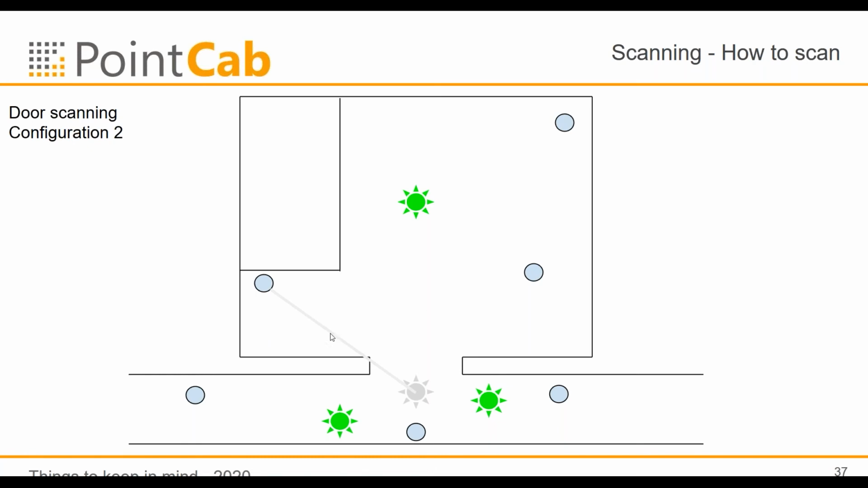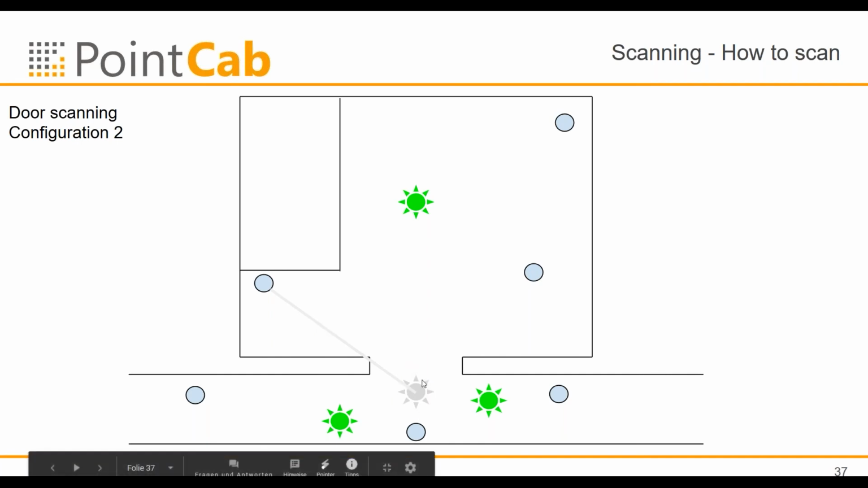So then it's better to place the sphere a little bit closer to the door. Yeah. And you see the old position in the door cannot see the scan. Yeah, because of the wall. Okay.